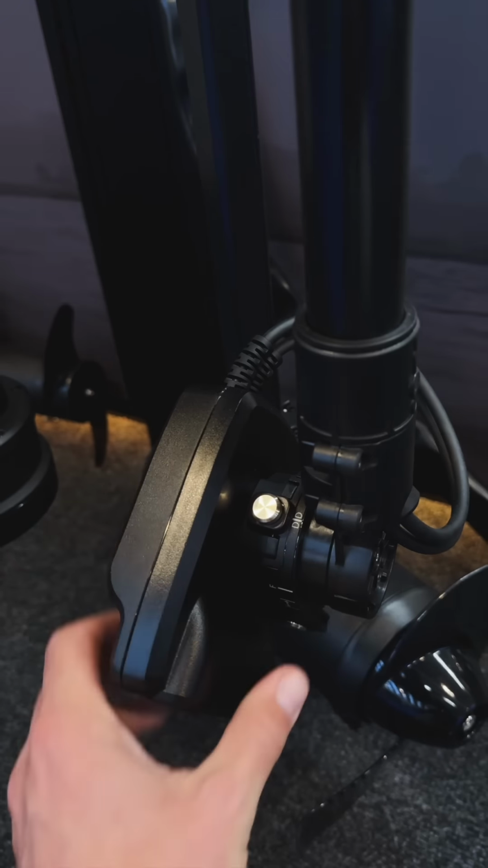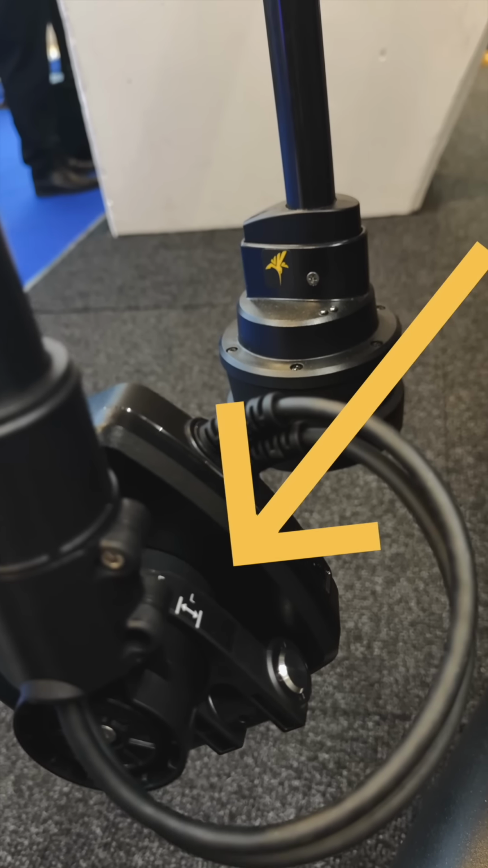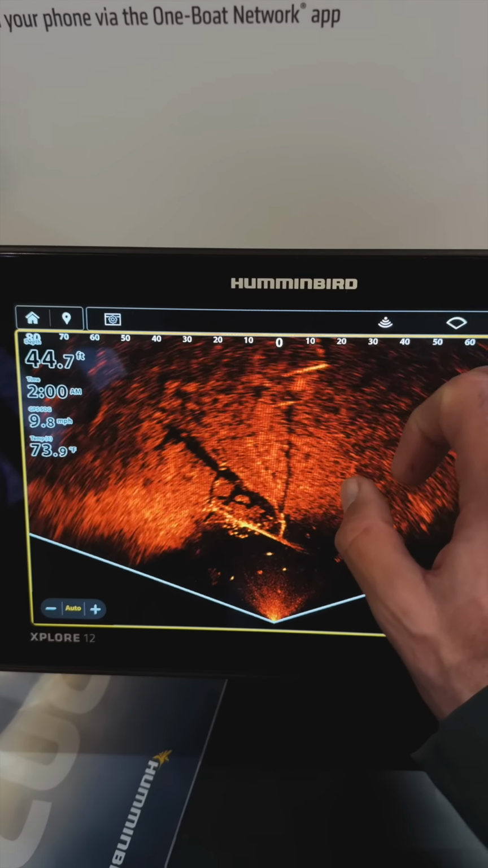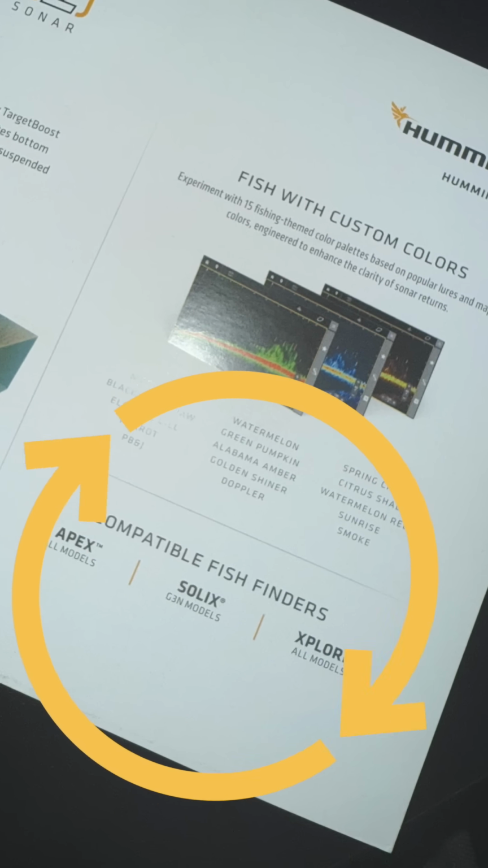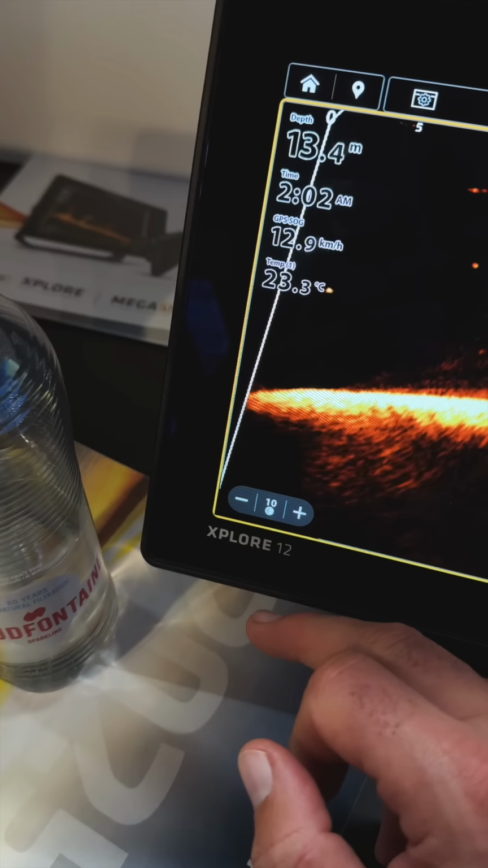And besides, it is easier to operate and the different modes are easier to recognize. Yes, they made the letters white instead of black on black. Simple, but very welcome. Now let's talk compatibility. The Megalive 2 is compatible with Apex, Solix Gen 3 and the new Xplore screens, which come in 9, 10 and 12 inch. Sadly, the Helix units are not compatible.